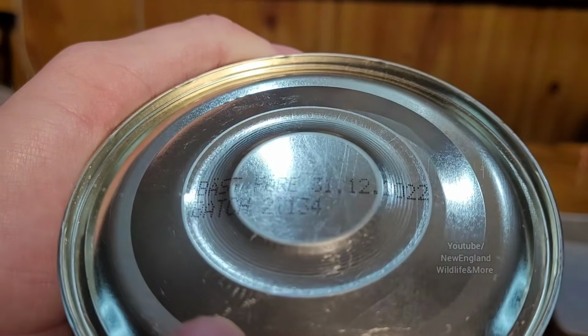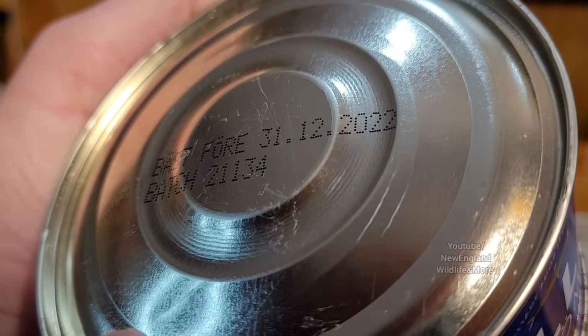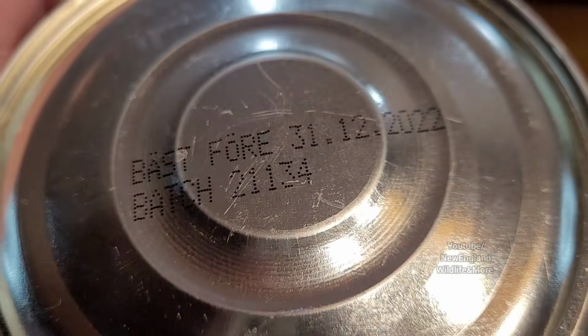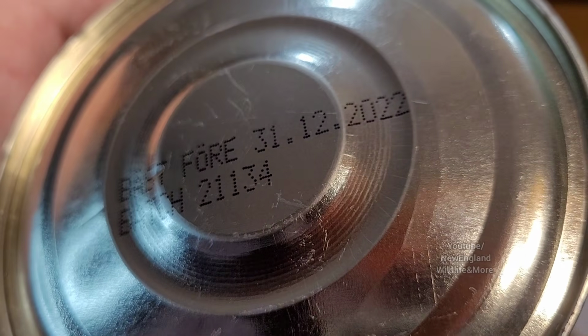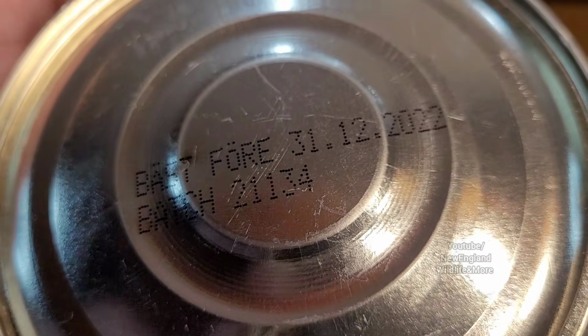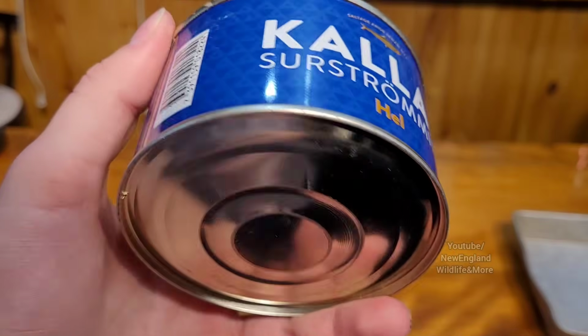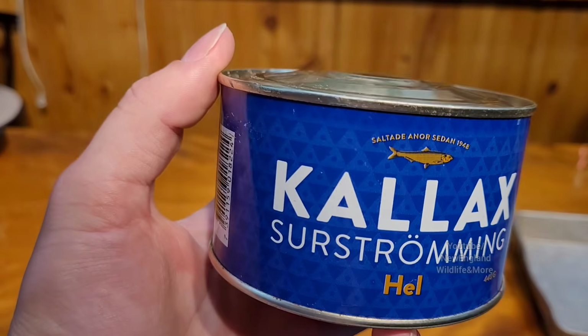If you look at this, it has a very short shelf life, or maybe they just held on to it for a while. It expires this November, or I mean this December. A lot of pressure in here. Let's go ahead and puncture this, see how bad this is going to reek.